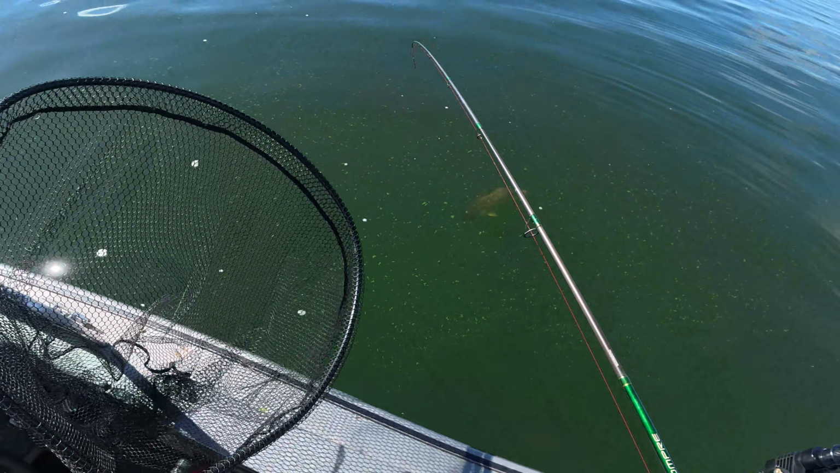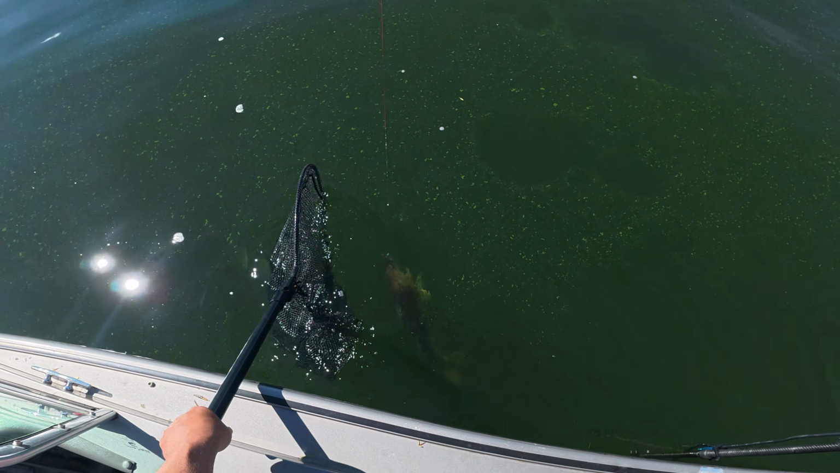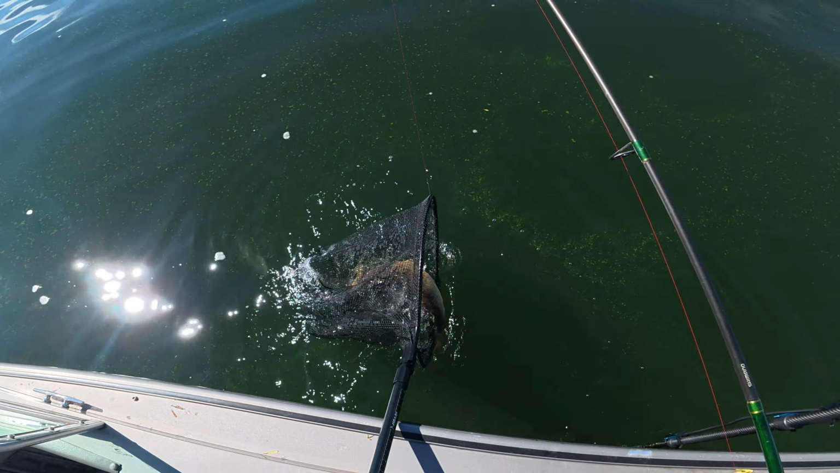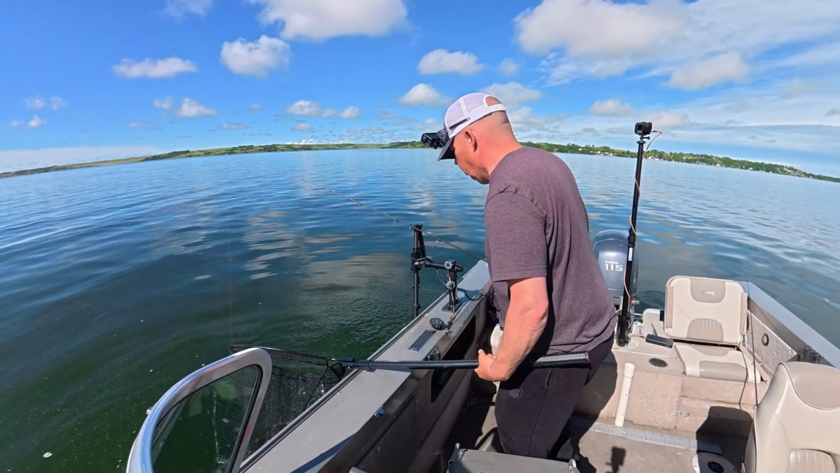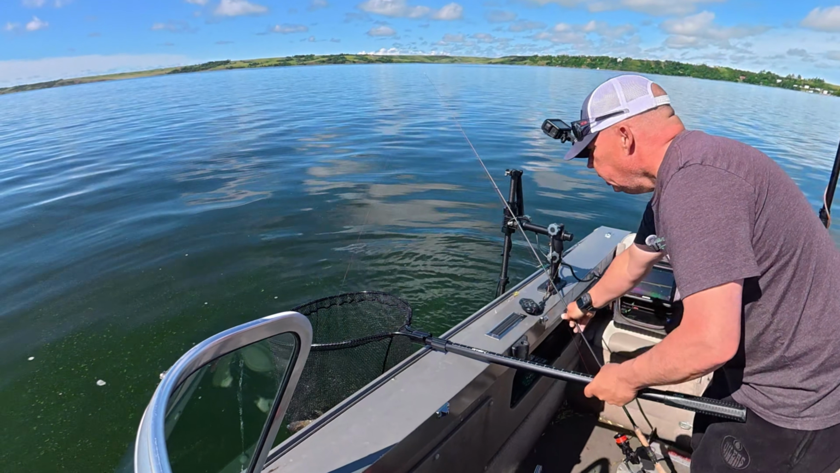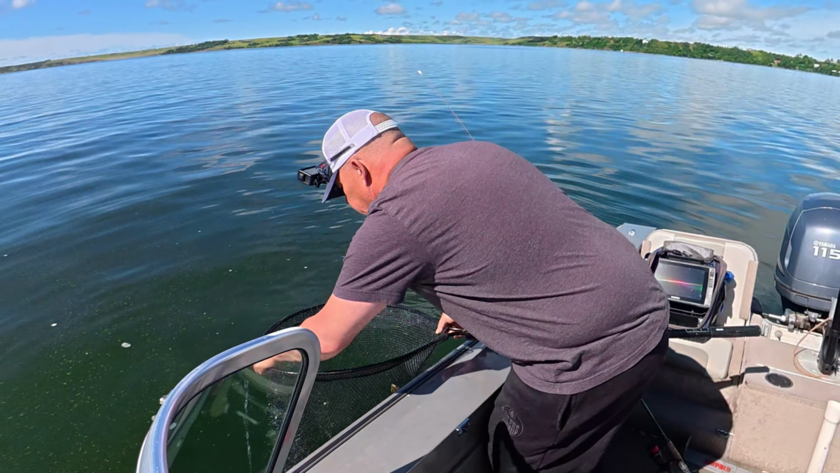Holy dinah. Might be my biggest walleye ever if I can get him in the net. Holy smokes. Oh my lord. This is a doozy.